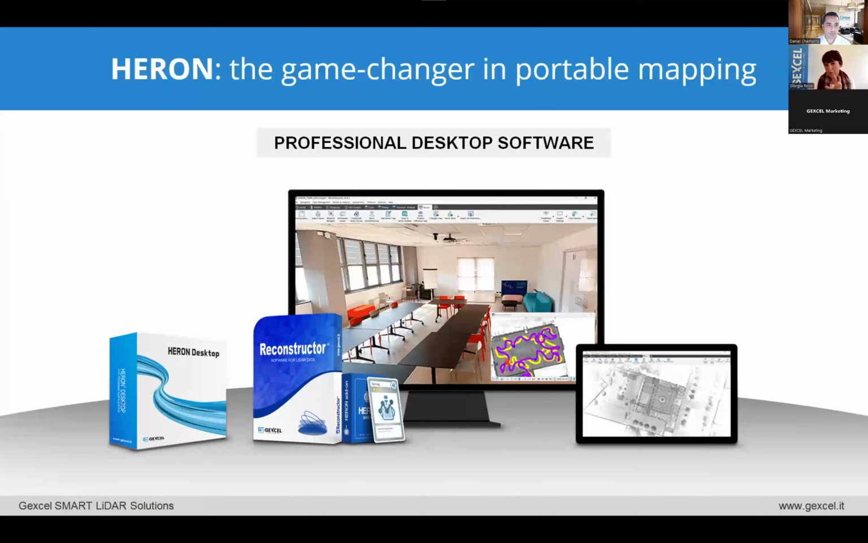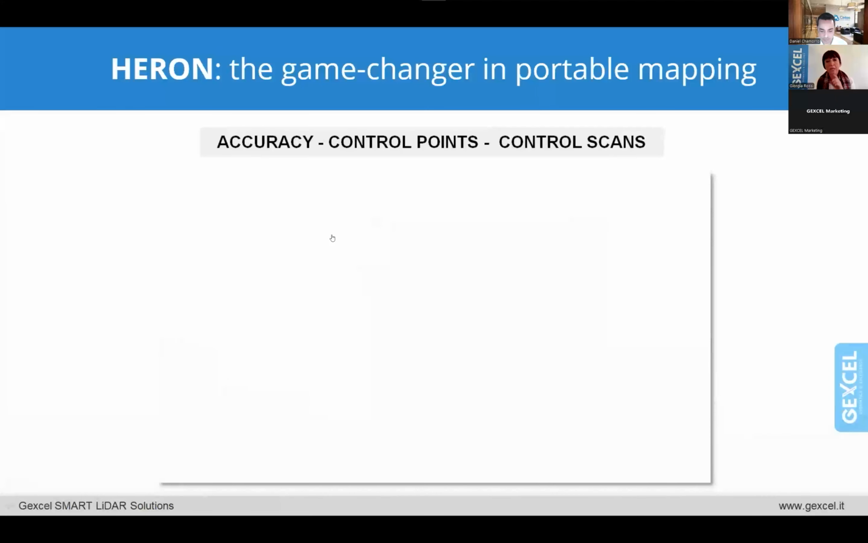I will open a parenthesis on the software provided with Aaron. What I want to underline is that with Aaron, you have full control of what you are doing, because you have different parameters and settings that you can customize. So you are totally free to carry out the data post-processing as you like and as you need.